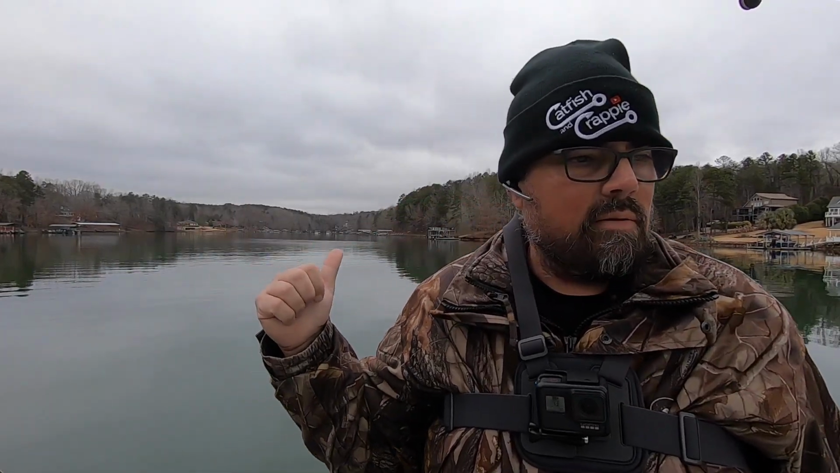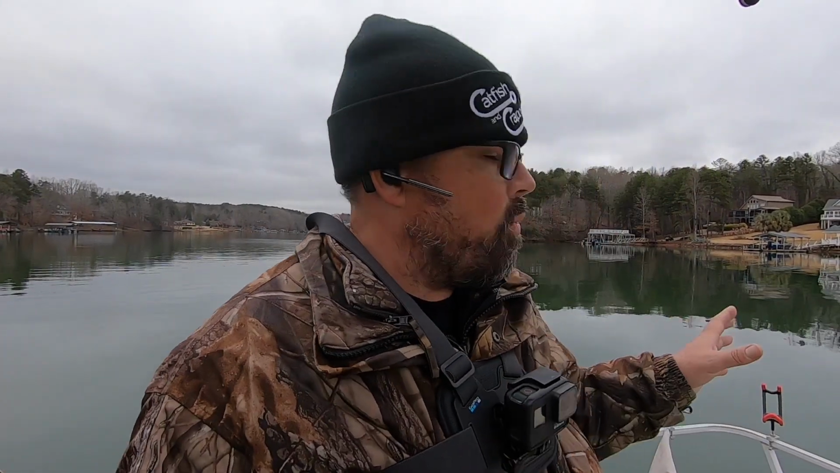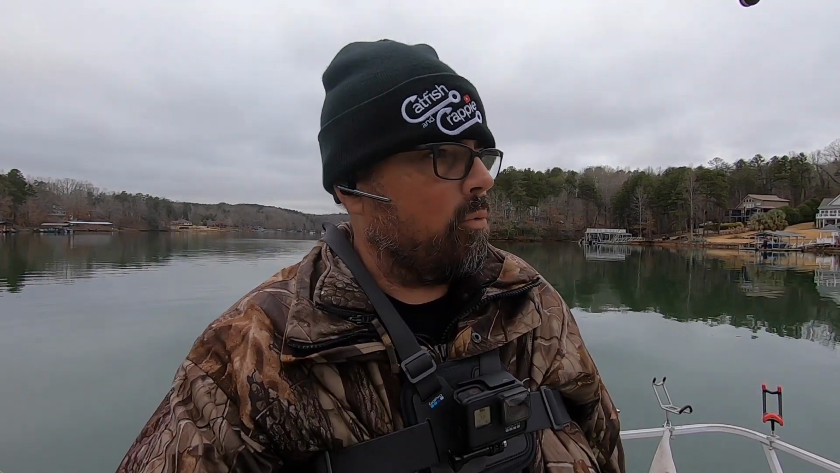I'm going to put this live scope in scout mode. I'm going to throw 4 rods off the back of the boat, and I'm gonna start trolling back through where these fish were kind of cruising around just to see if we can pick some up. So hang around with me, see if we can get it done.